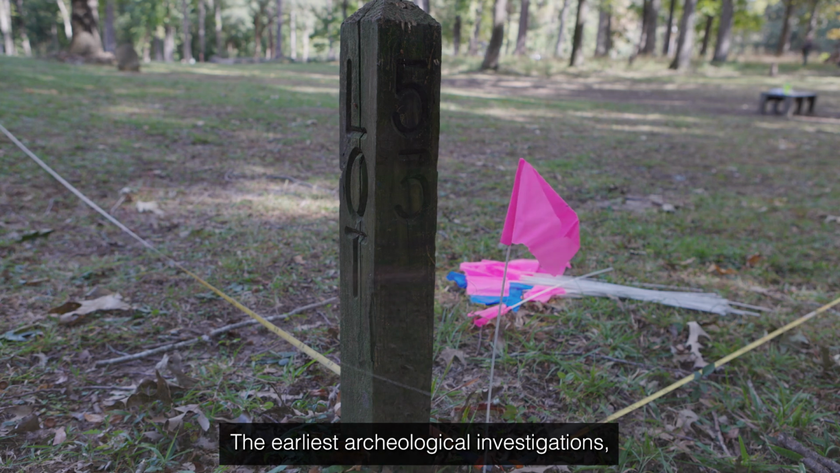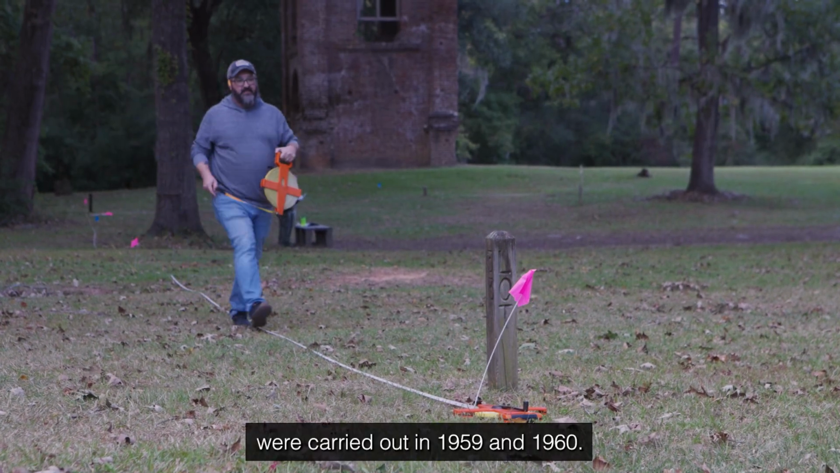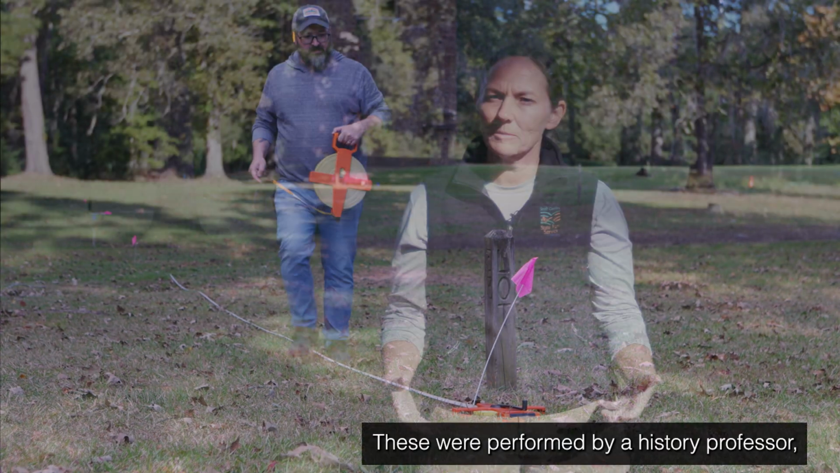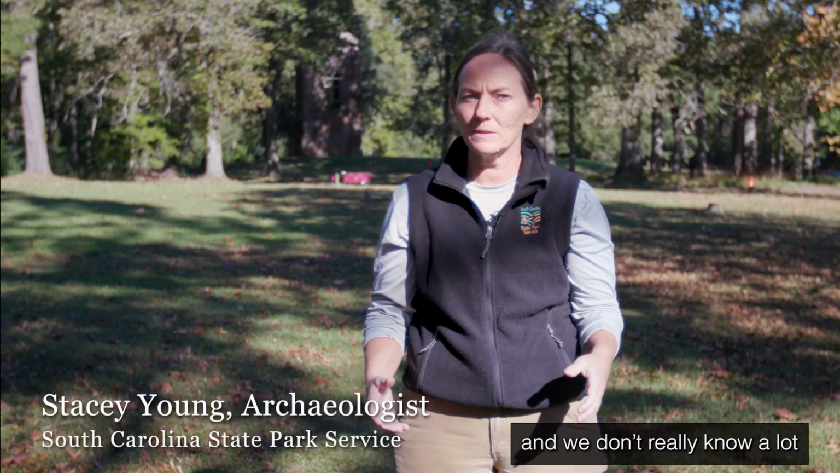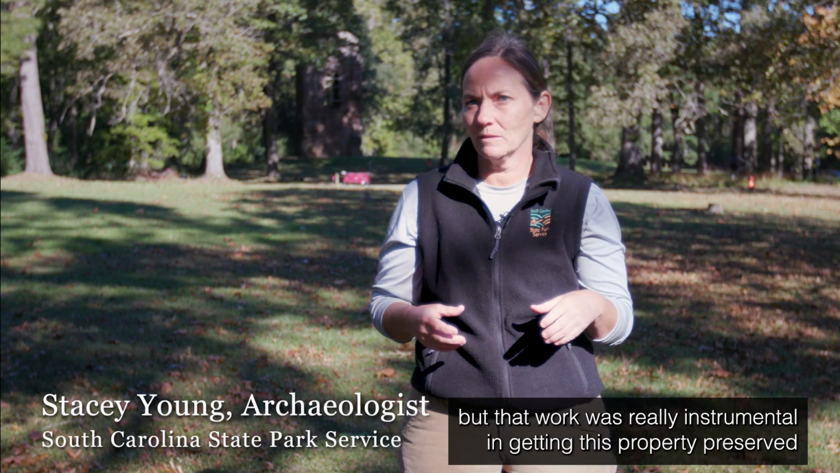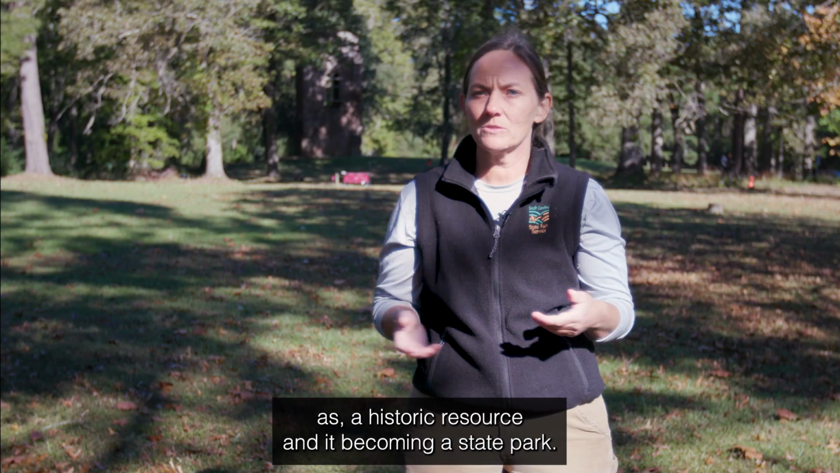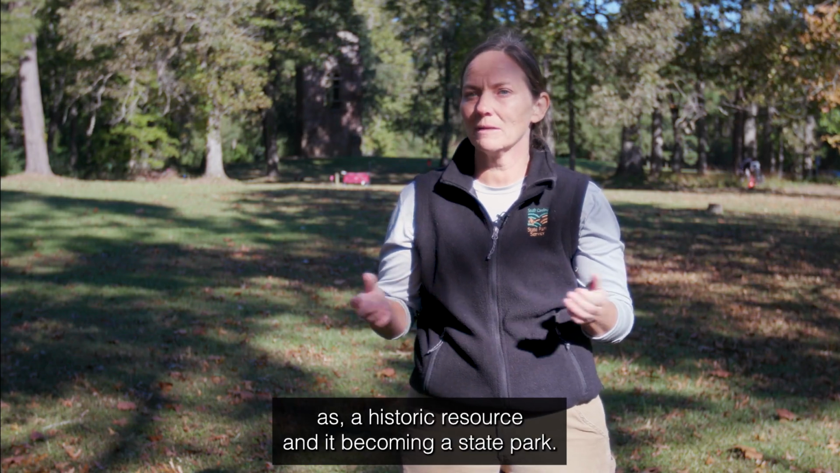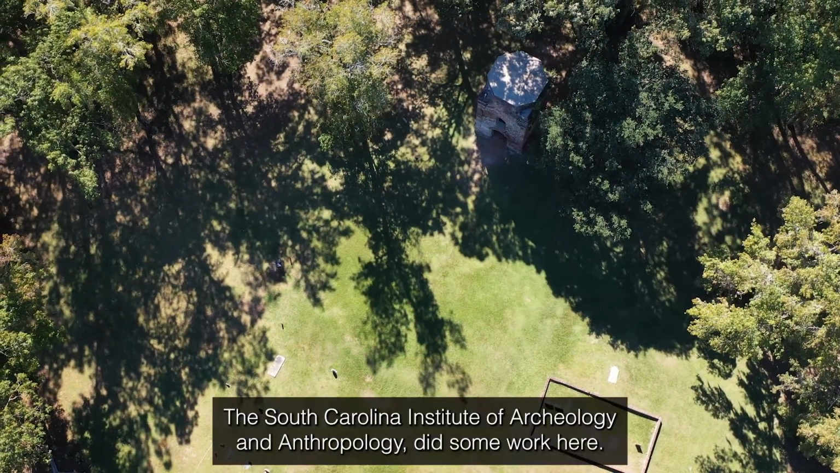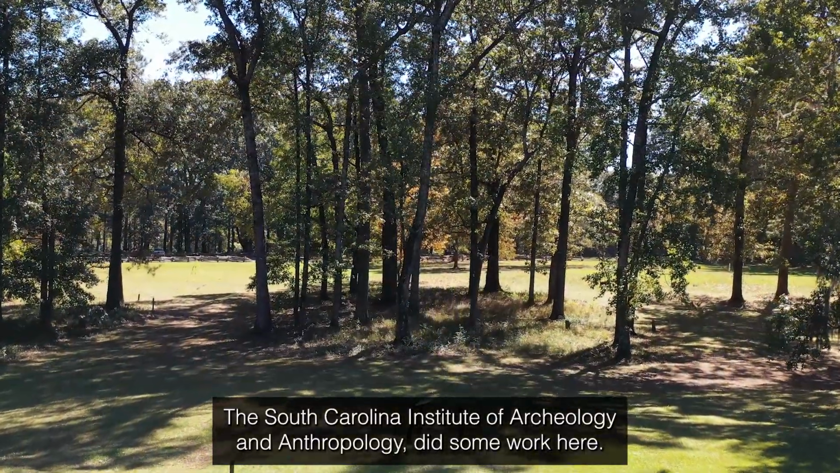The earliest archaeological investigations were carried out in 1959 and 1960. These were performed by a history professor, and we don't really know a lot about the work that he did here, but that work was really instrumental in getting this property preserved as a historic resource and it becoming a state park. The South Carolina Institute of Archaeology and Anthropology did some work here.